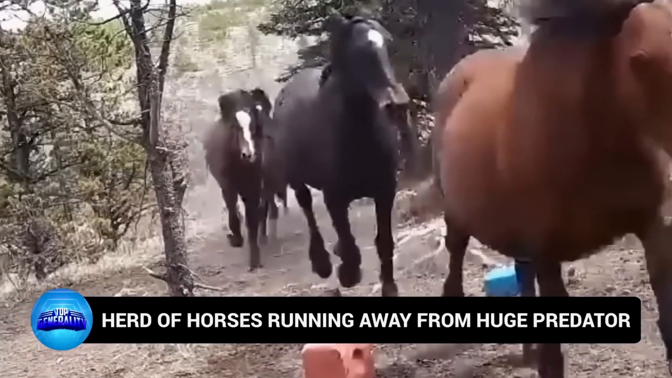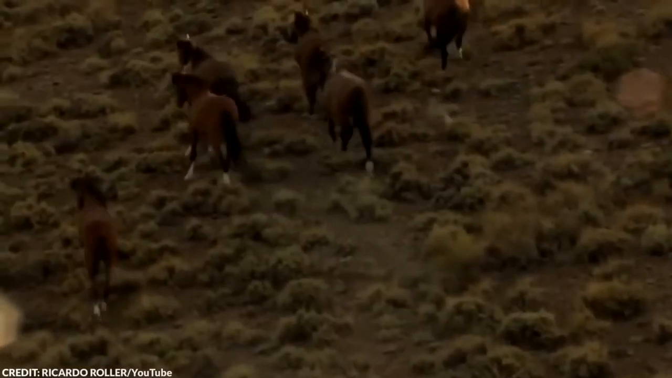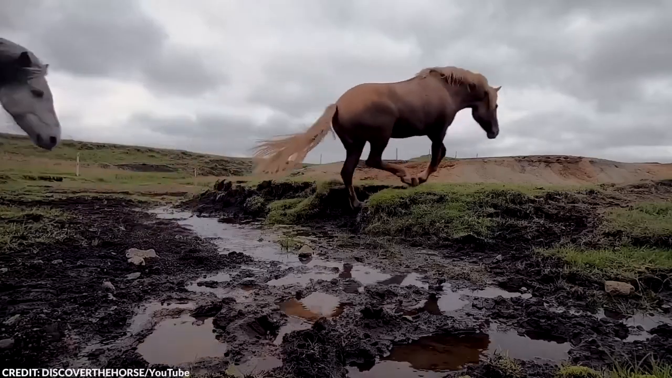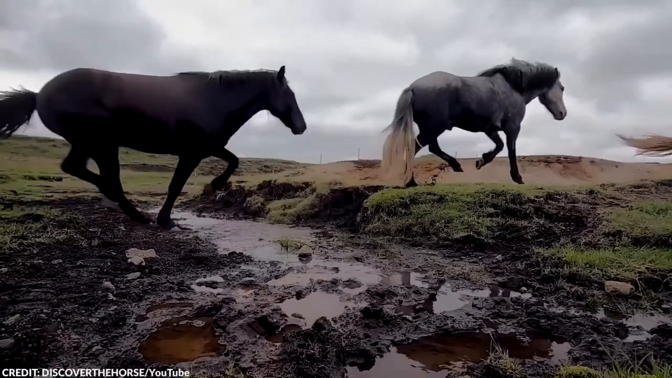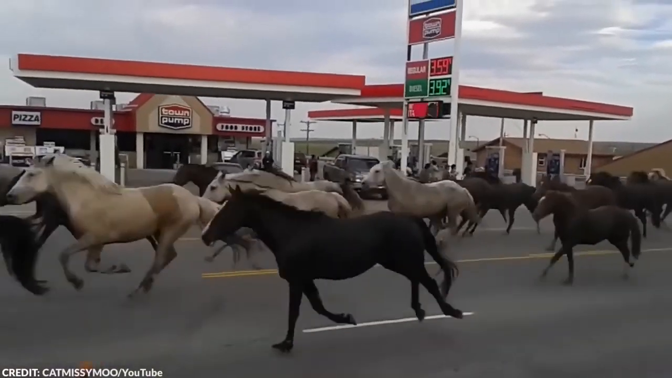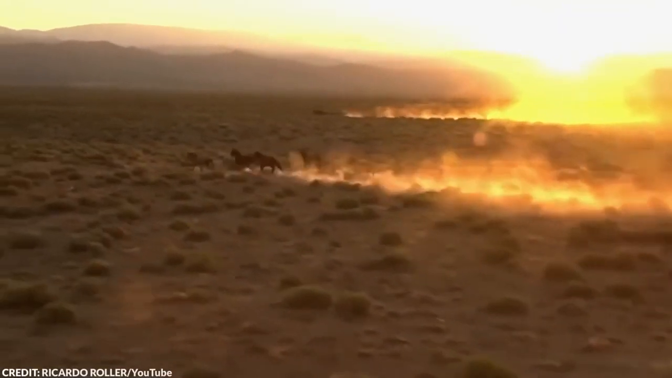Number 19. Herd of horses running away from huge predator. Seeing a herd of horses running is not really something surprising. We're used to seeing horses run, and we know that they can travel great distances at fast speeds. What's unexpected is that something was actually chasing them, a terrifying grizzly bear.